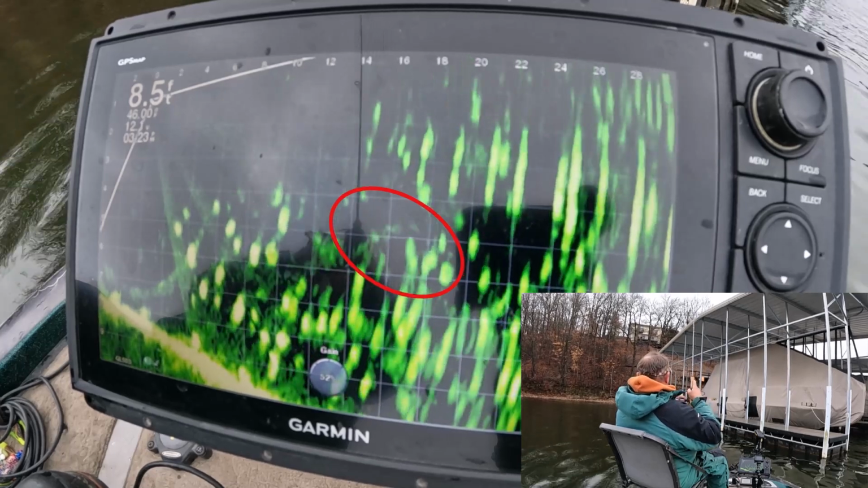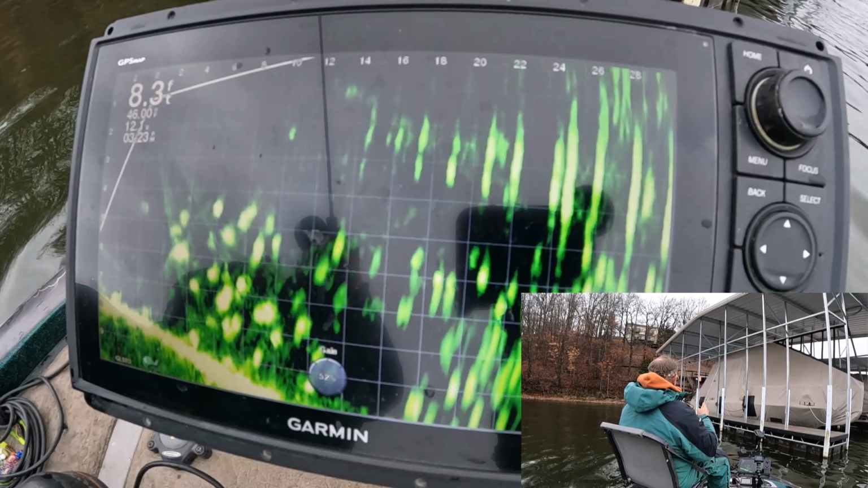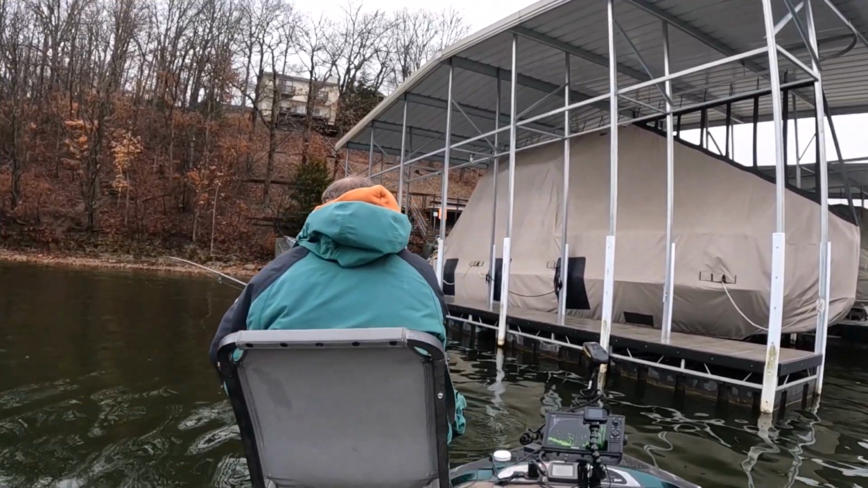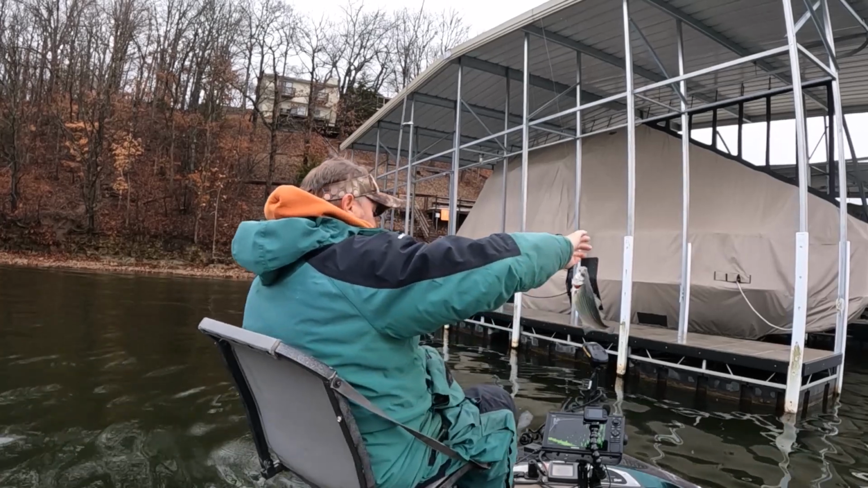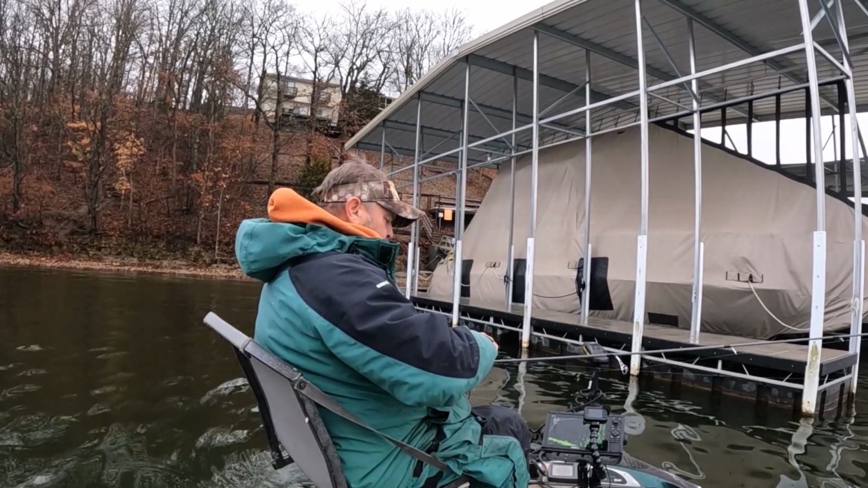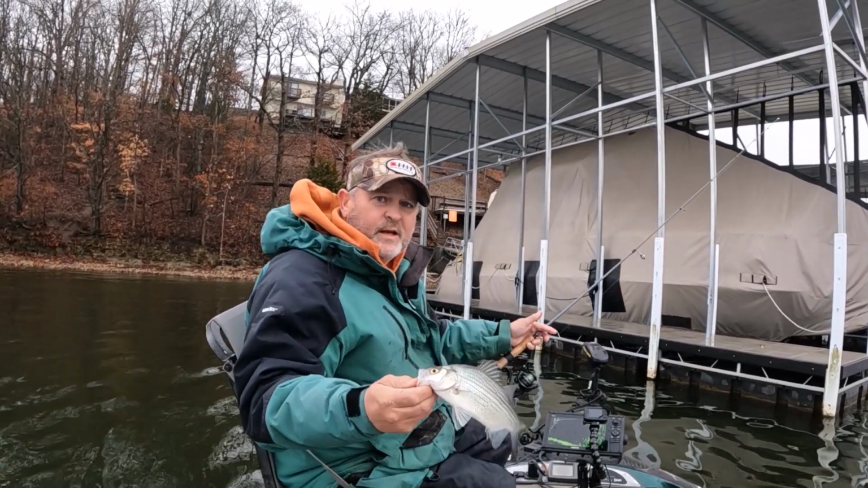Fish on. Uh-oh. He's a freebie. He's a white bass. So there's evidently everything down there. He's barely big enough to keep, but we're going to keep him.